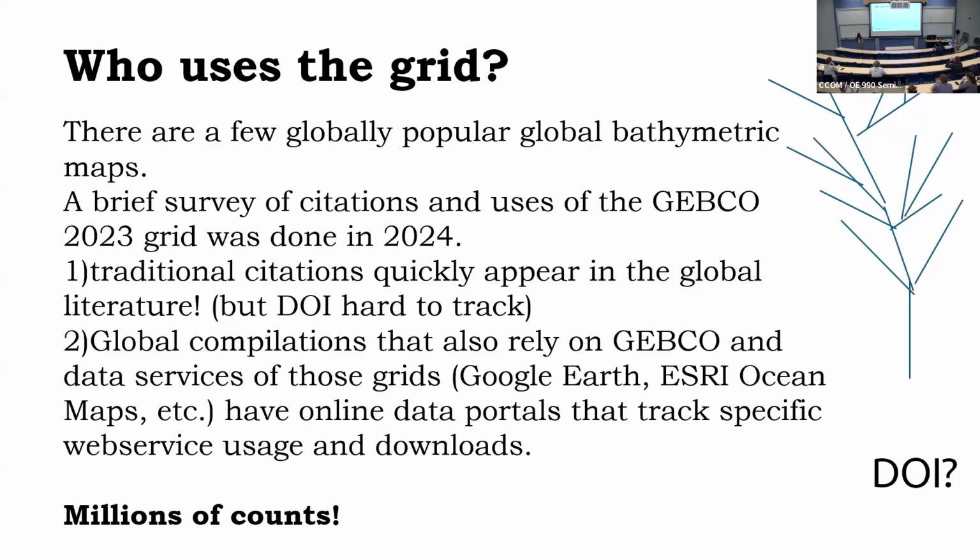So we can go to the NCEI data portals, and a lot of these web services actually show usage and downloads of the data. It gets a little complicated if you wanted to figure out by year, because frequently it's the same site and they'll just push the updated grid to it. So that's a trickier question. But the GEBCO grid gets looked at millions and millions of times.